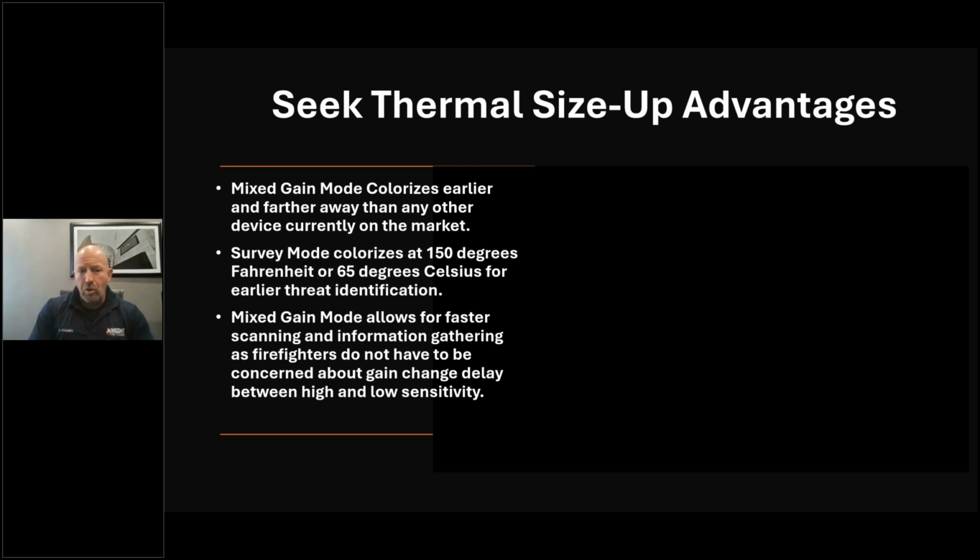I ask people all the time, do you want to see the problem early or late? I always want to find a problem early. I don't know about you, but I like to work smarter, not harder. And mixed gain mode does something that only one other camera on the market keeps up with. They are the fastest device currently on the market because it switches pixel by pixel instead of percentage. So that allows you to gather information faster, especially if you don't have time to do a slower scan or your scan has to move because you're in a bad place or you're about to get burned. We understand that. Seek Thermal understands that you don't have the luxury of time.